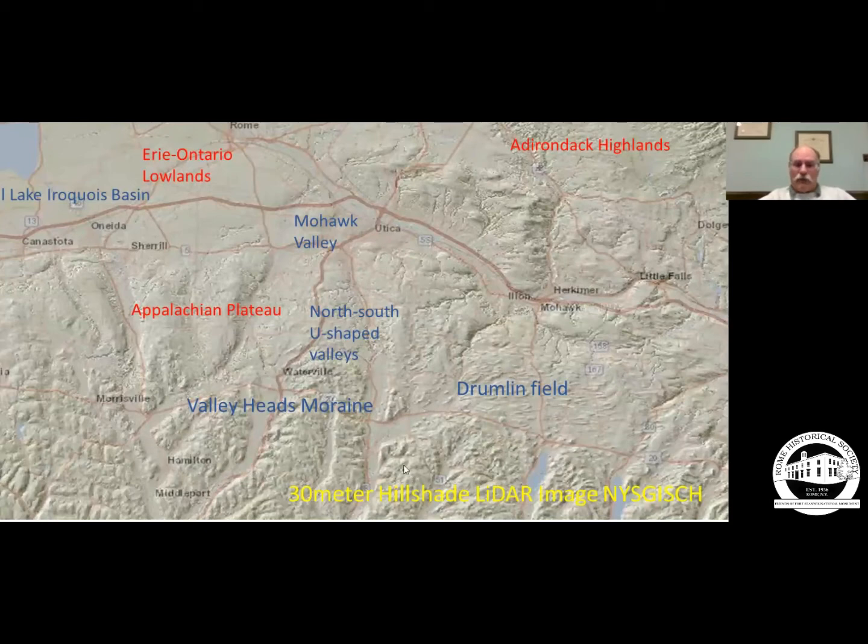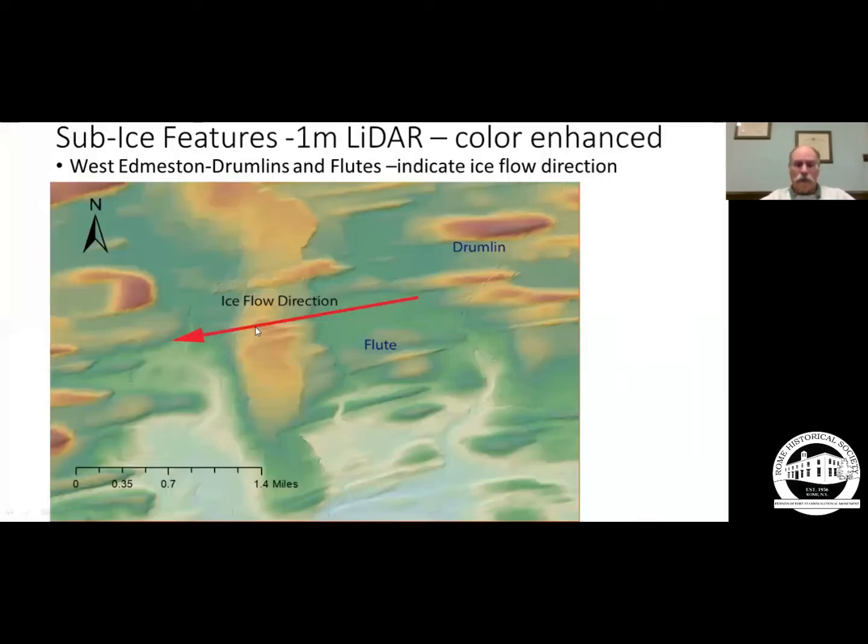To the south, we have a bunch of north-south U-shaped valleys. And then here we have the area that we talk about as the Mohawk Valley. And we're going to cover mostly the western part of the Mohawk Valley between Utica and Rome. In the eastern part, over in Herkimer County, we have that series of drumlins, a pile of streamlined hills, almost spoon-shaped, sometimes referred to as whalebacks.